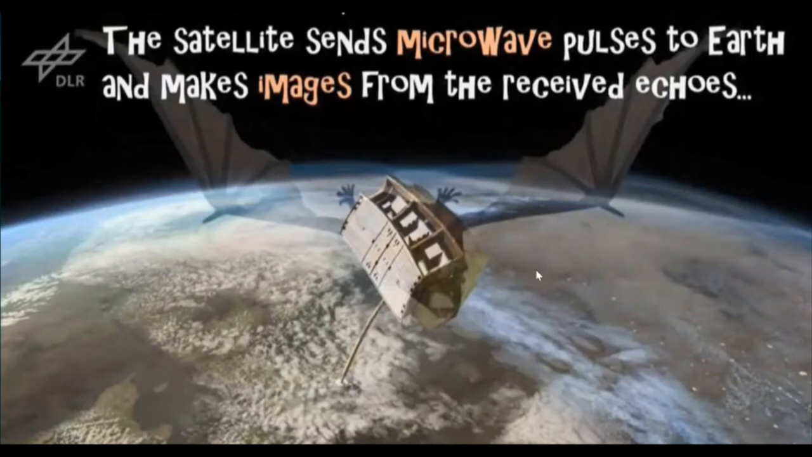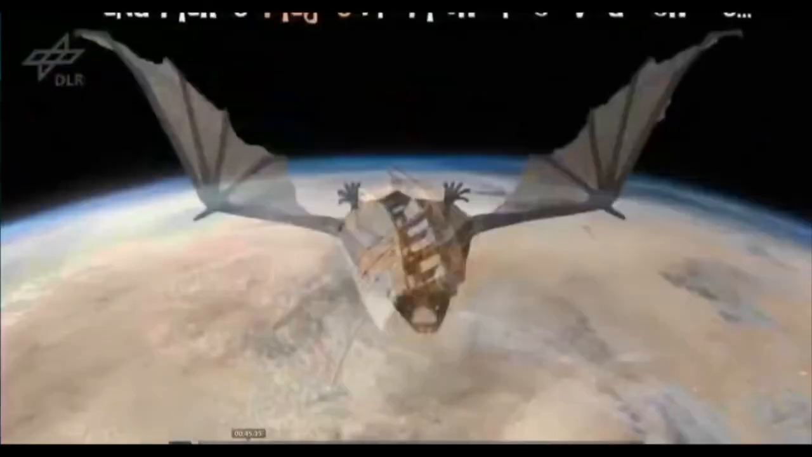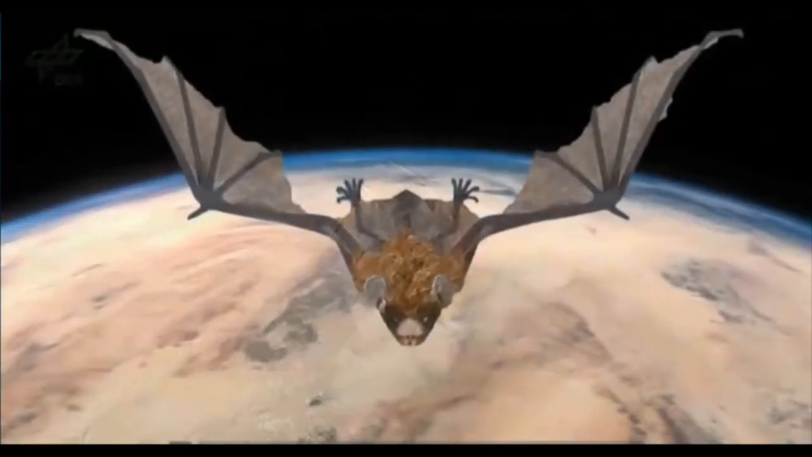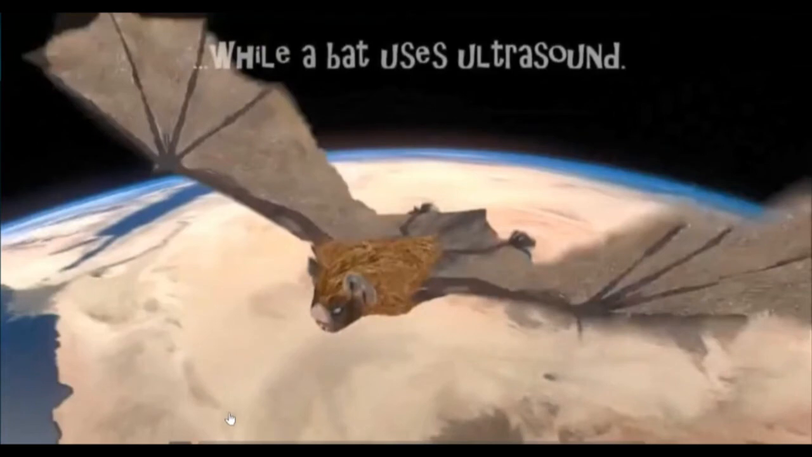As you know, a bat throws ultrasound towards the target, and when the ultrasound returns back, the bat understands how far the object is from it.